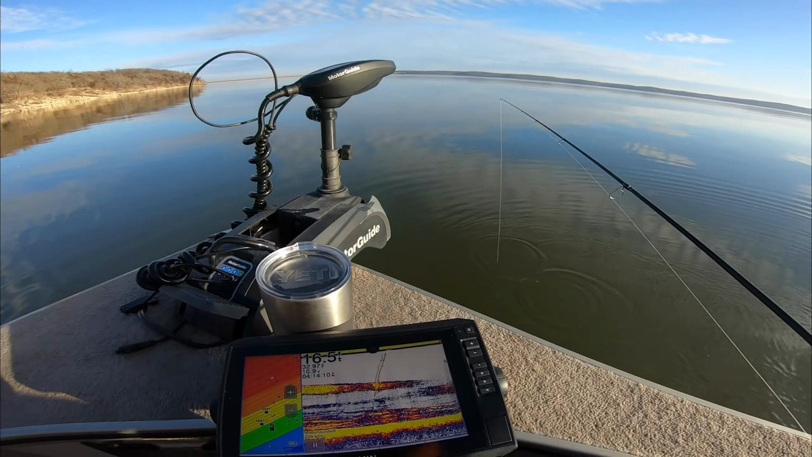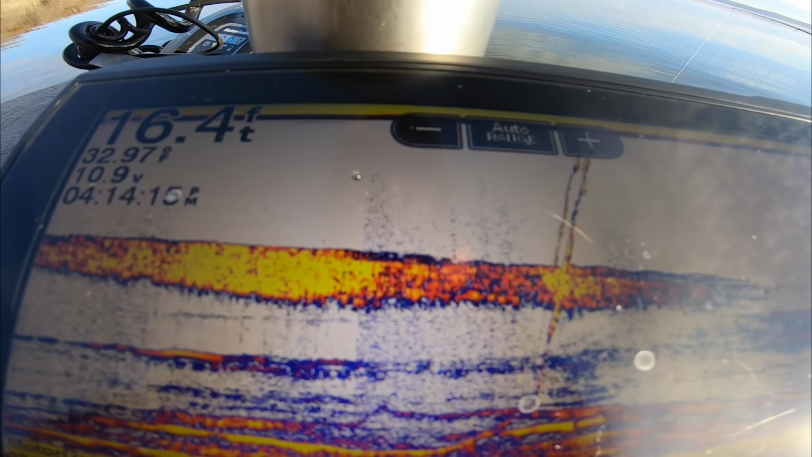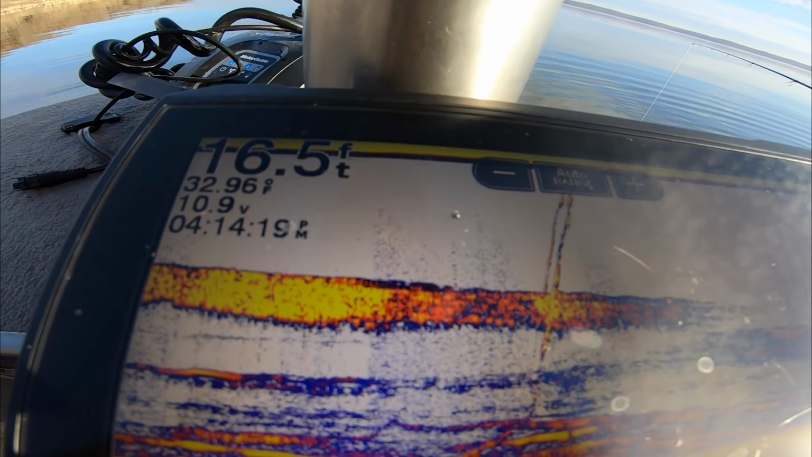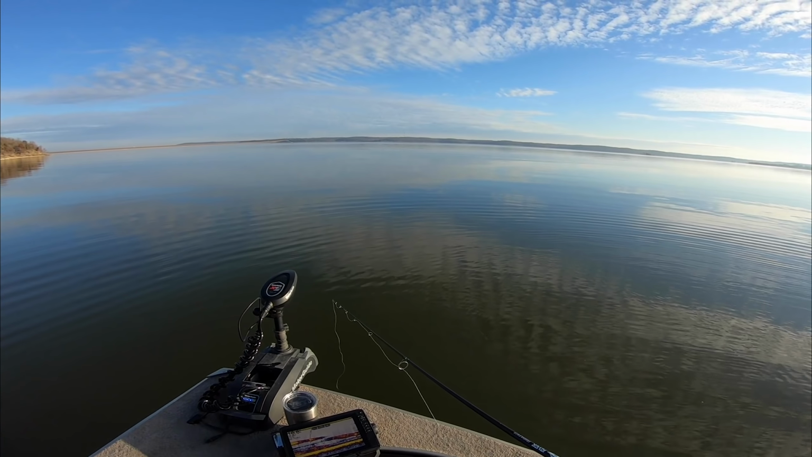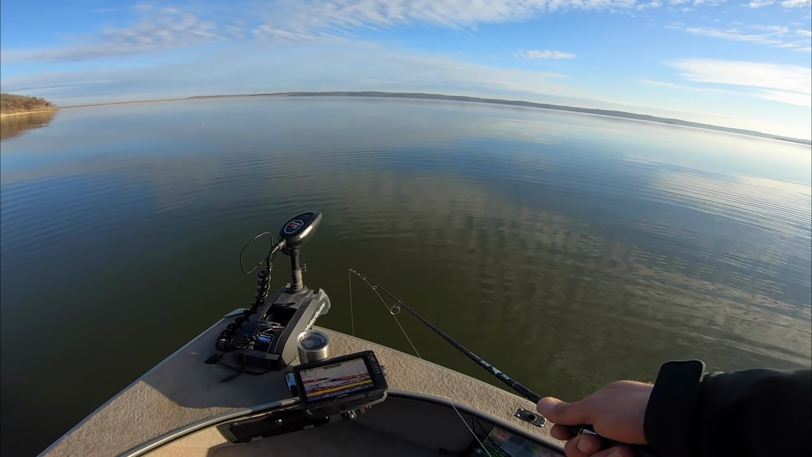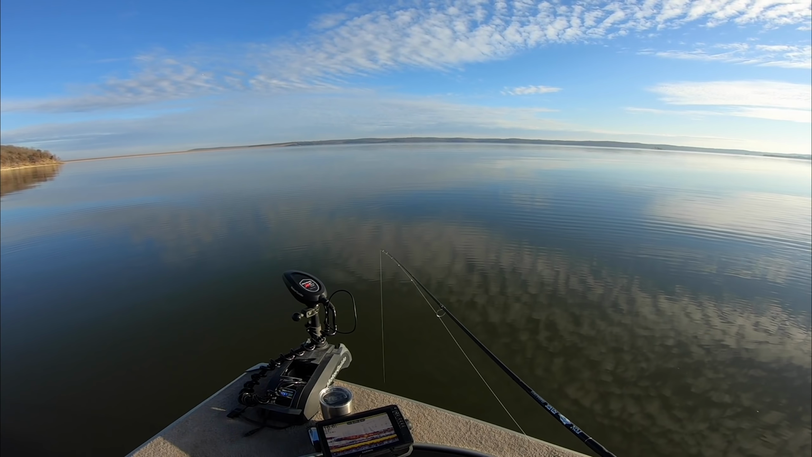You can see that one right here on the graph. There he is, there's the jigs. Oh, and then he goes right up to the boat. That was a fun one. He was hot. Thought it was gonna be bigger, but man, it's just so nice out. Temperature's over 40 degrees, dead flat, calm conditions, and the fish are biting. Just trying to soak it up.